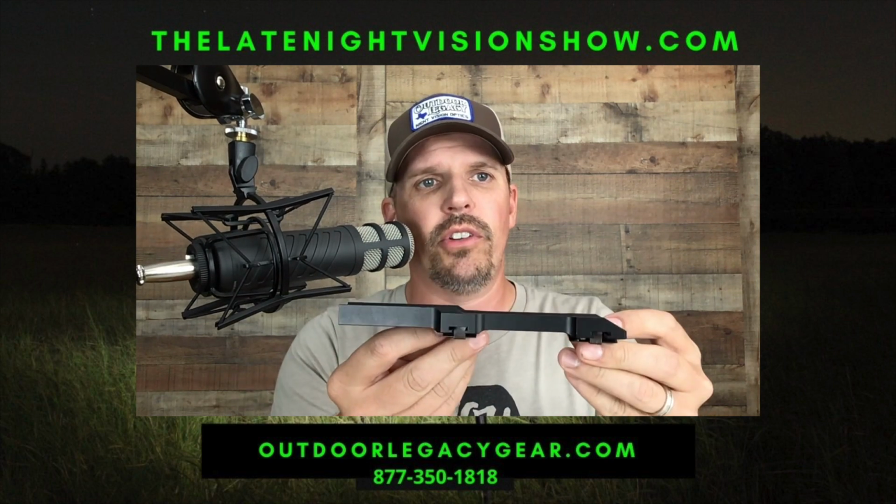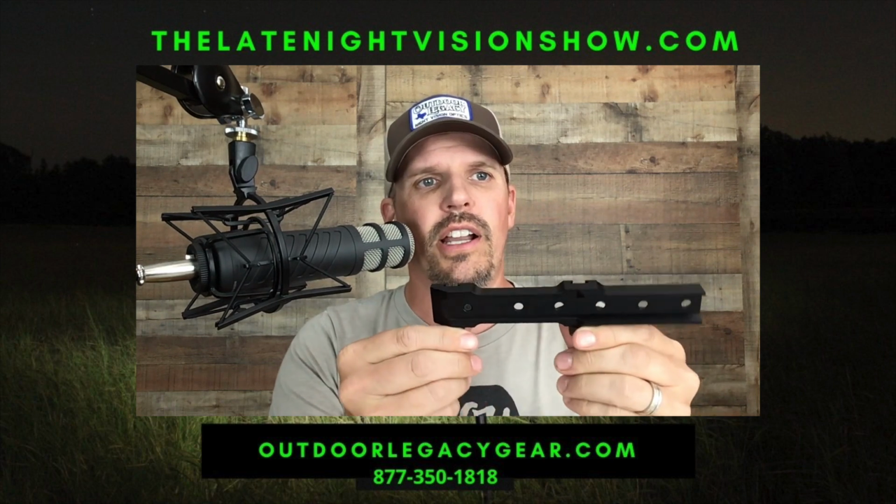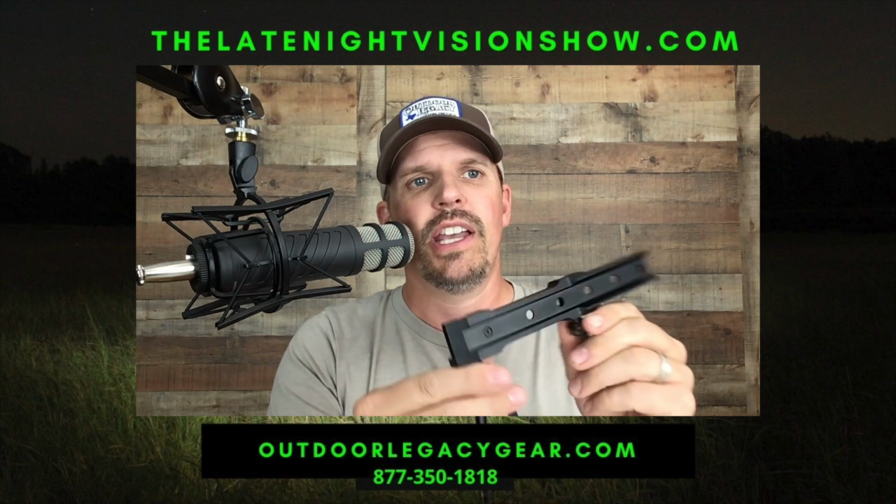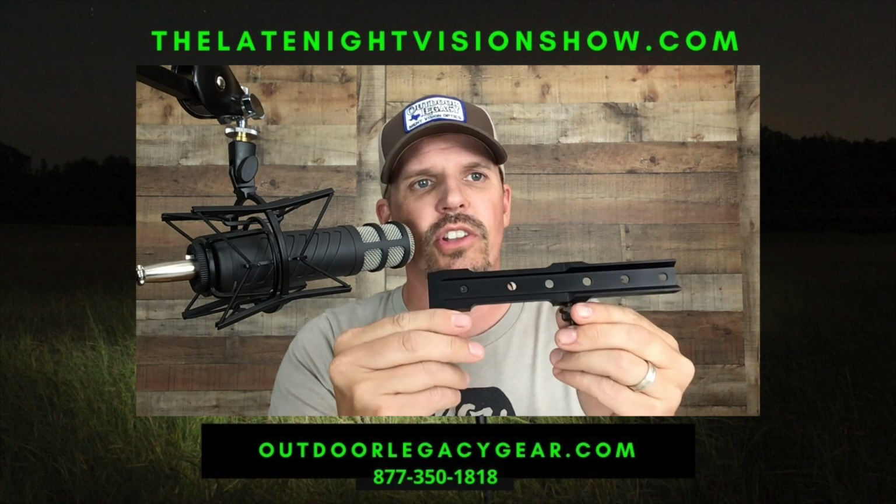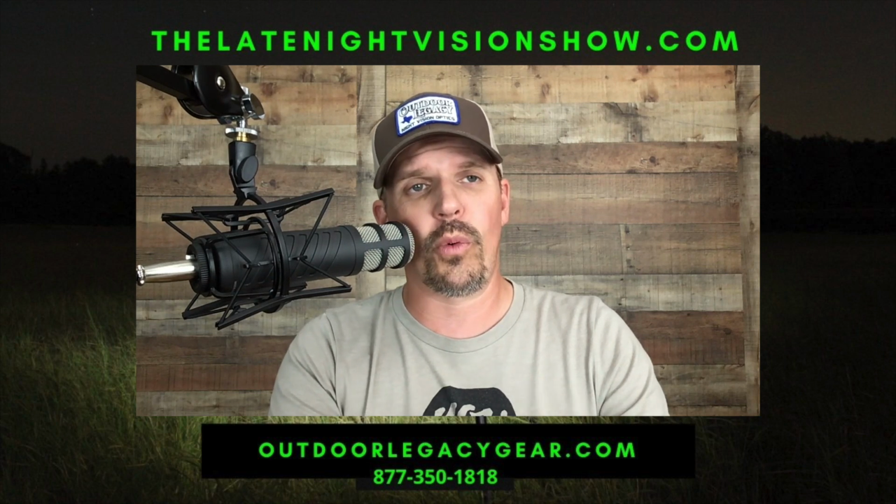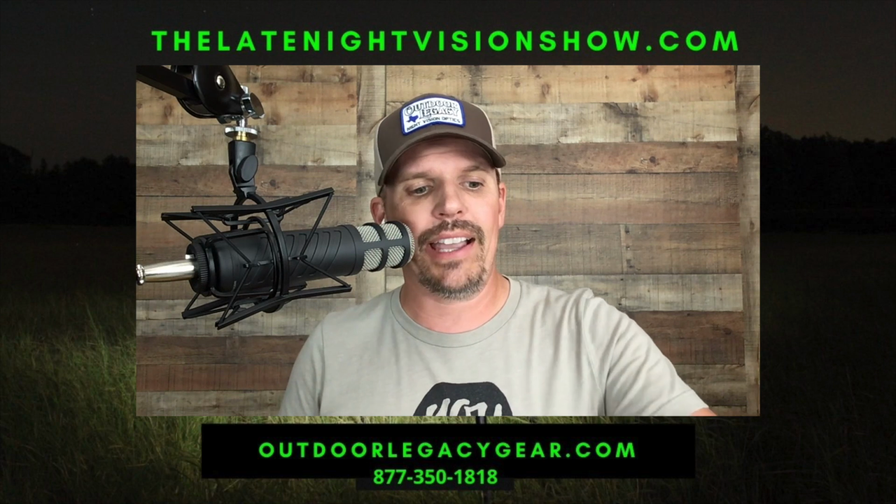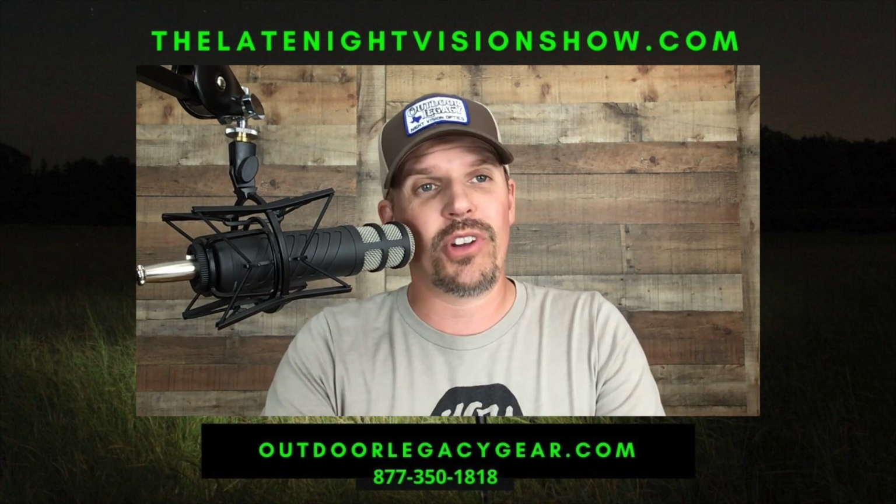The standard mount looks more like this. This is Pulsar's old standby mount they've used for many, many years. And you can see it's long, all right? It's about 7-8 inches long. See all those different holes in it? That is going to allow you to move the scope forwards and backwards. So if you're on a bolt gun and you need to get it further back, that's the mount that you're going to want.